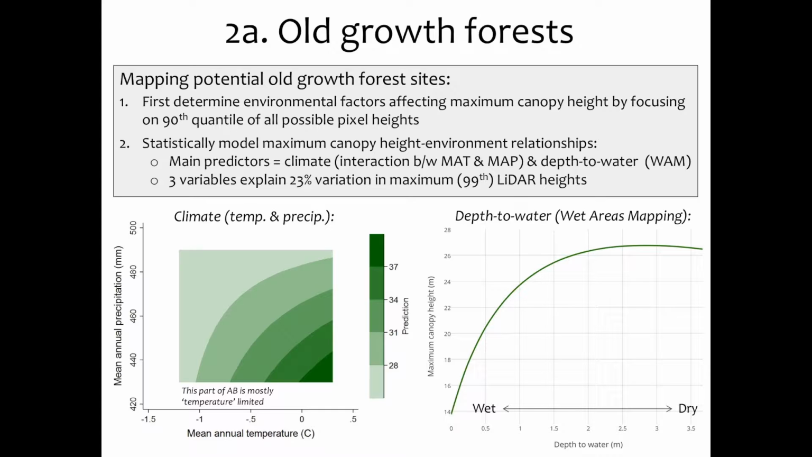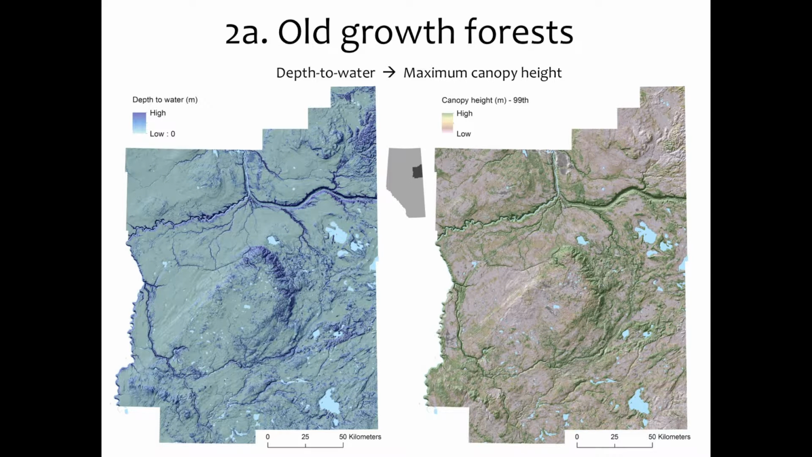And the way I did this was, the problem is if you take the existing canopy from Lidar, it's extremely noisy. There's burns, there's clear cuts, there's all kinds of activities out there. So you can't really just model the relationship between depth to water and height of canopy. But you can do that if you focus only on the 90th centile of possible heights on the landscape. So you don't worry about all the other noise, you look at the maximum and model the maximum. And by doing that, depth to water ended up being a really important predictor.